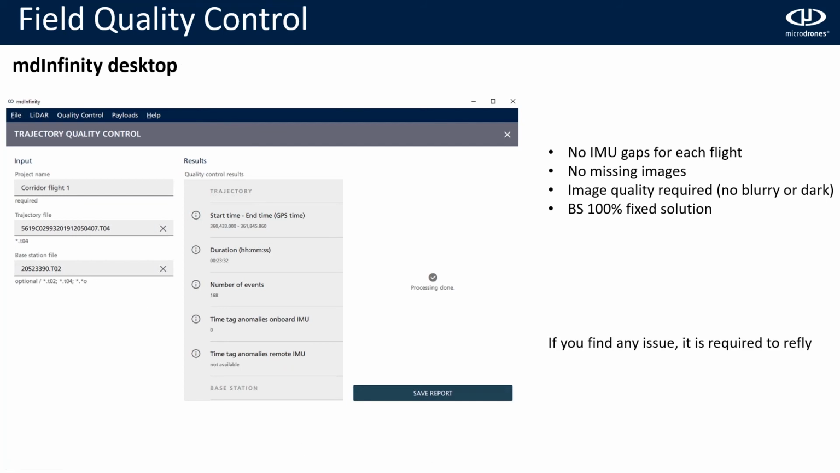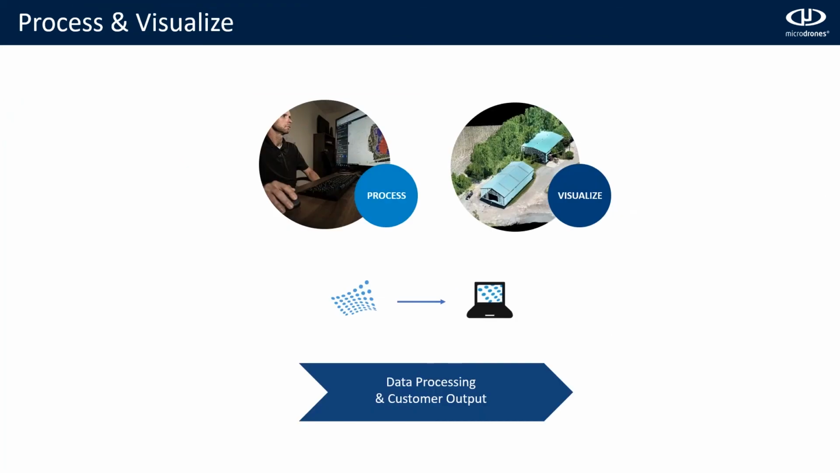And if there is any issue, we need to repeat the flight. In this case, there was no issue for any of the flights. Now we are going to see how to process and visualize the data that we acquire.